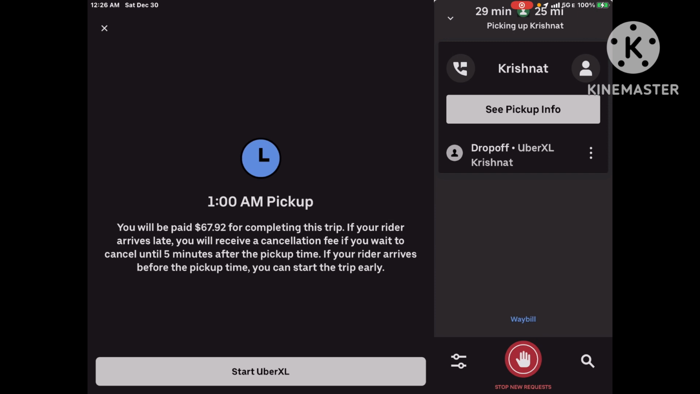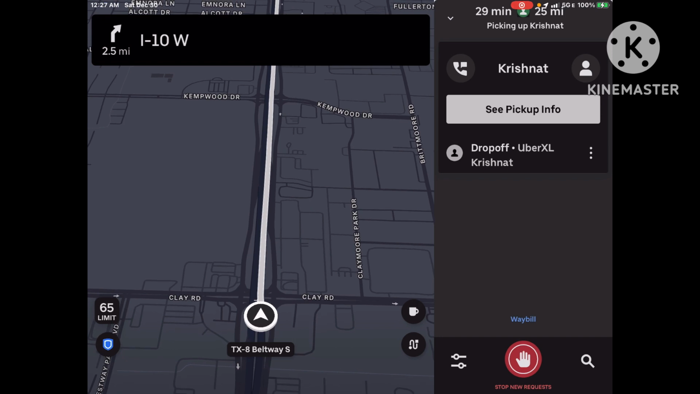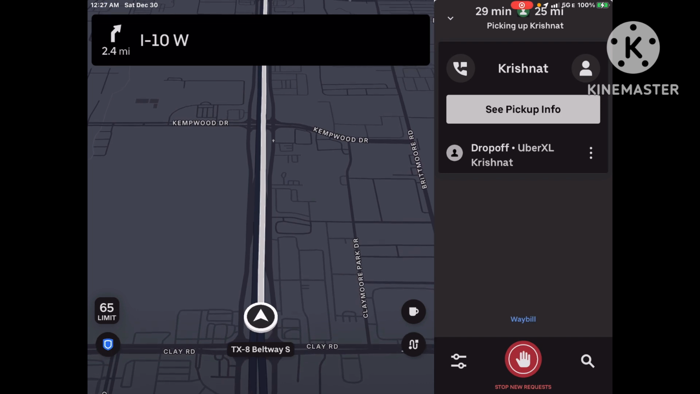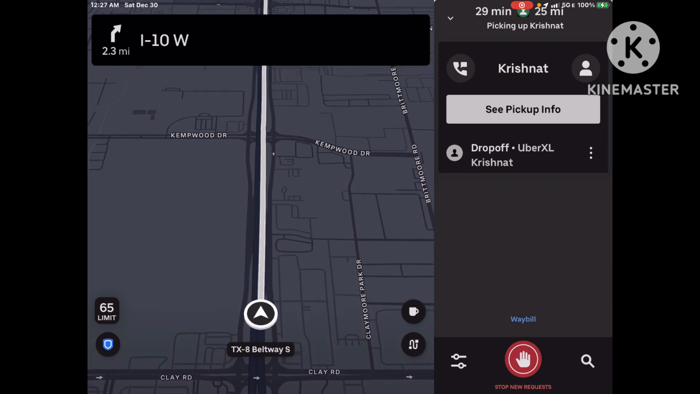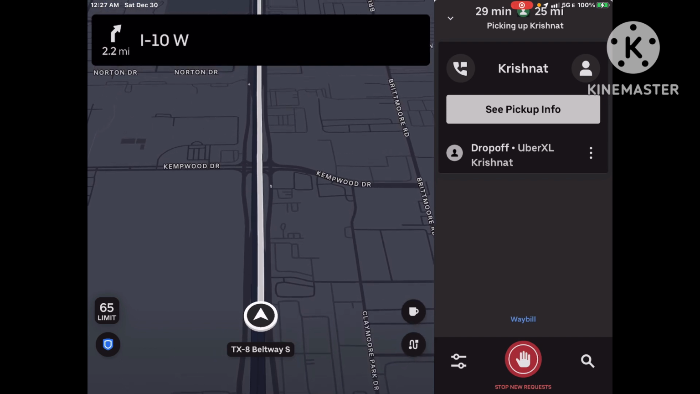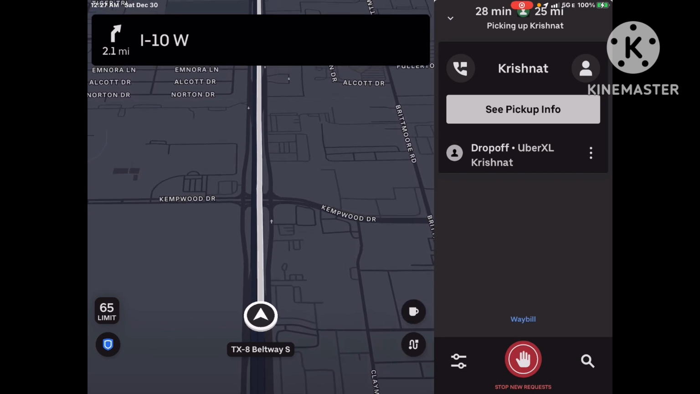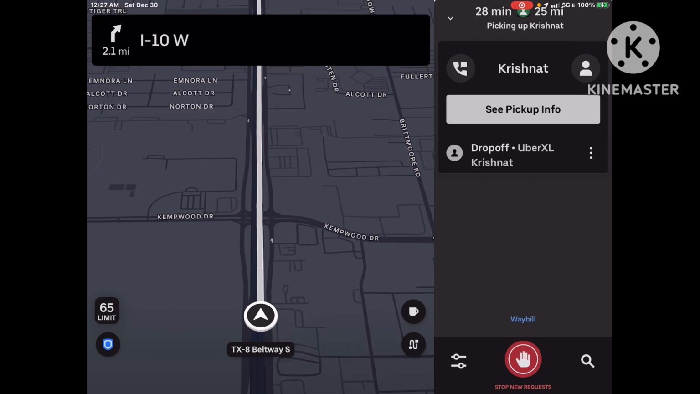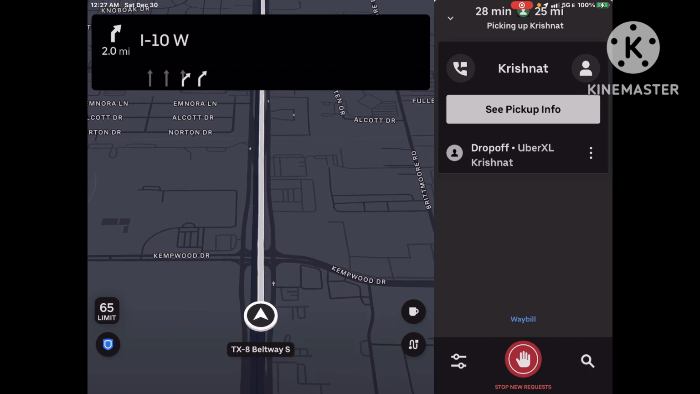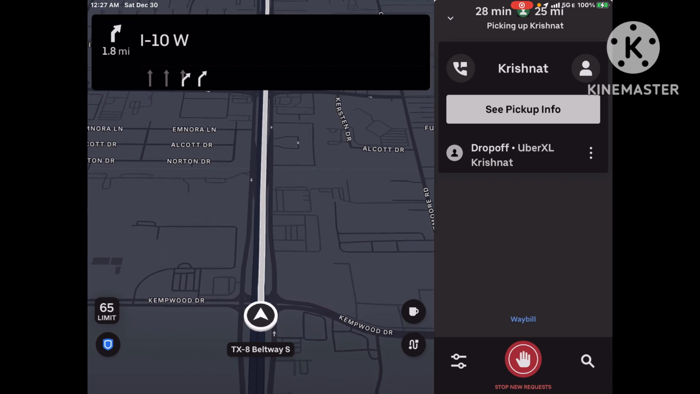$67.92. The trip detail is 57 miles for 54 minutes, something along that line. But that's because it's going to send me around Houston and not 59. I'm not going to be going 59. I'm going to be going where I'm on right now. I'm on the Beltway, so it's going to knock off around 12 miles, 12 minutes basically. So that's why I'm assuming I'm going to drop them off probably in 40 minutes. All right, so this is the reason why I accepted this ride.